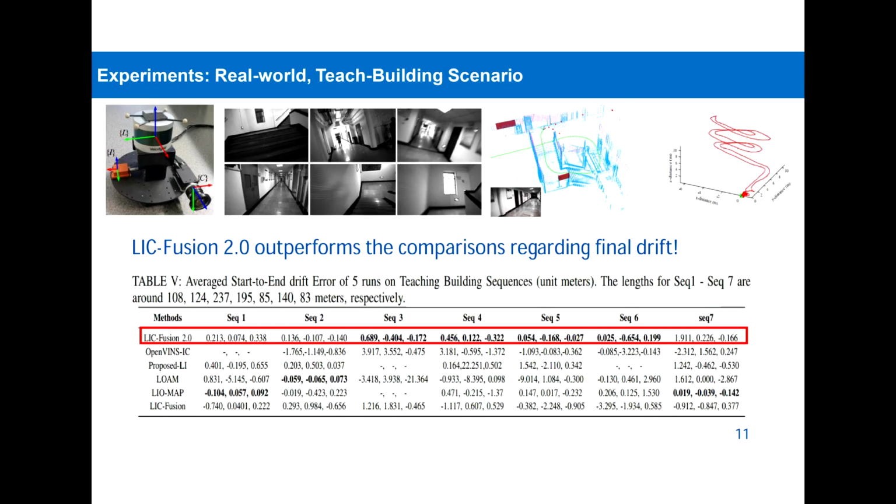We also perform extensive real-world experiments. In this tech building scenario, there are challenges from sudden illumination changes, motion blur in images, degraded structures like long corridors for LiDAR, and highly aggressive motion.